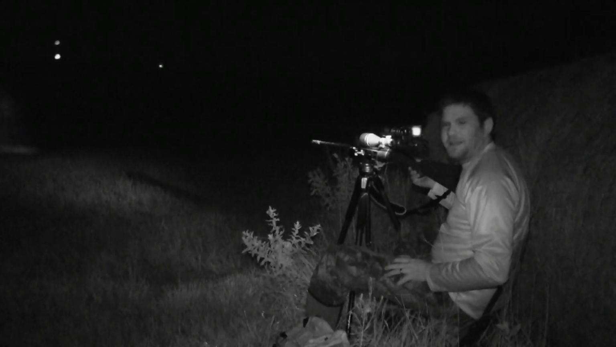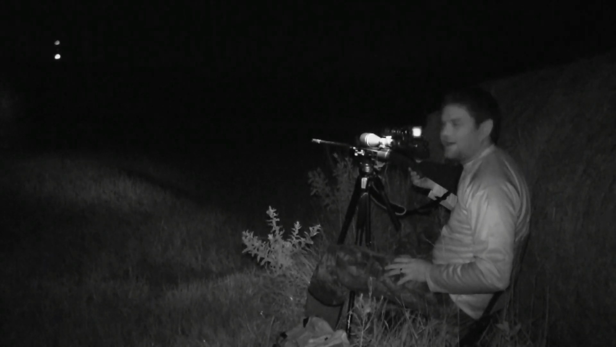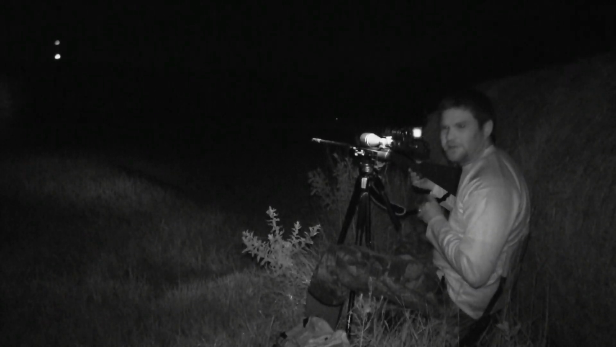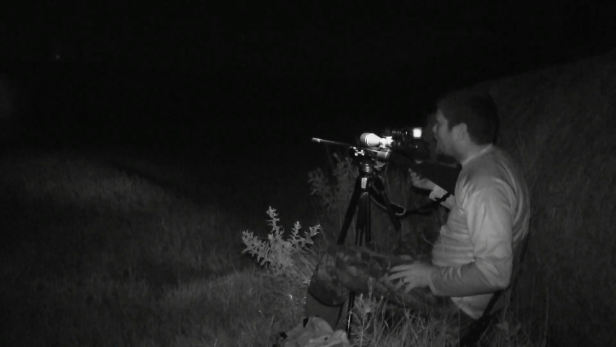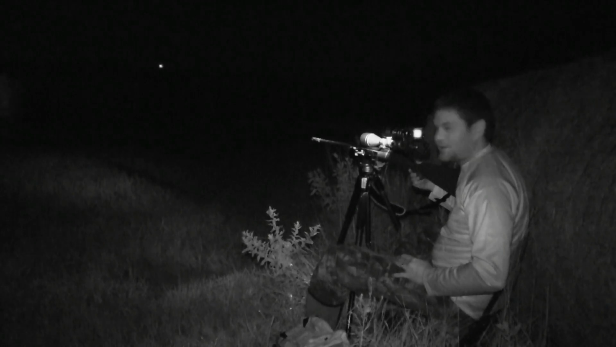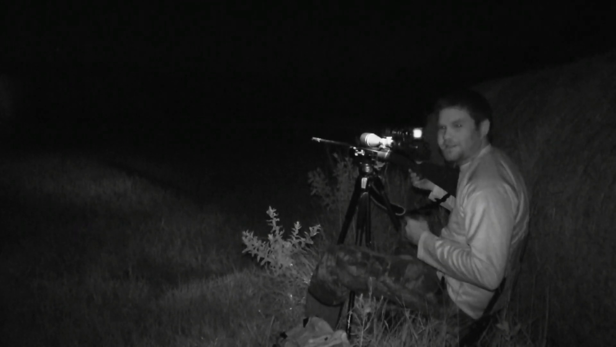And man, I let this thing bark and I heard the smack of the bullet. I heard it all the way across. It just echoed across the field back at me. Now the pig buckled and ran into the woods. So we'll go down here and try to track it down and see what we ended up with. So y'all stay with us just a second. Let's check this thing out.